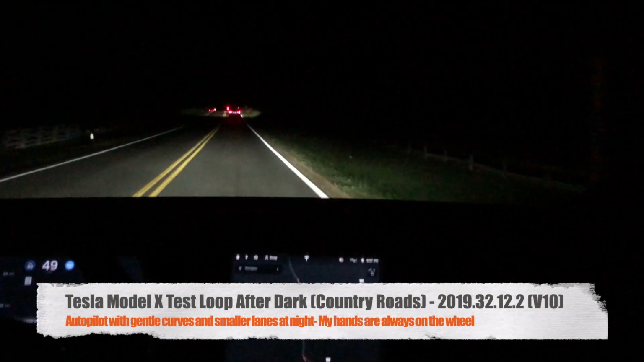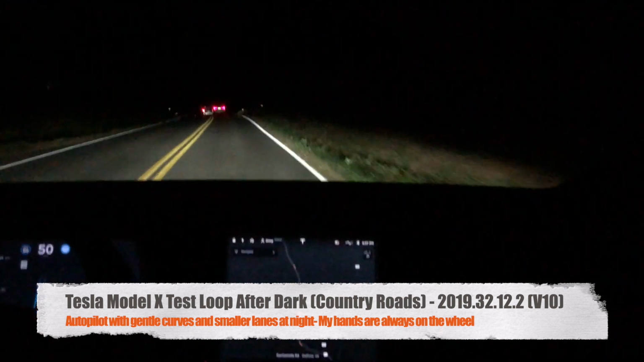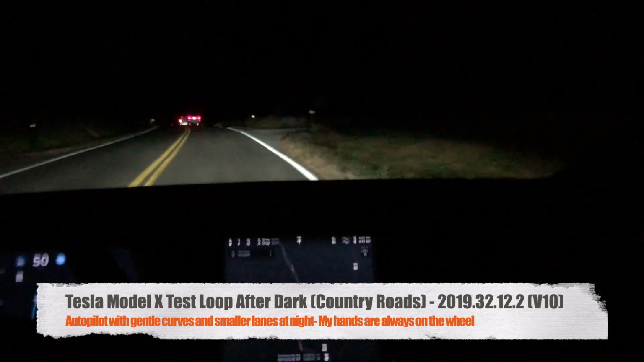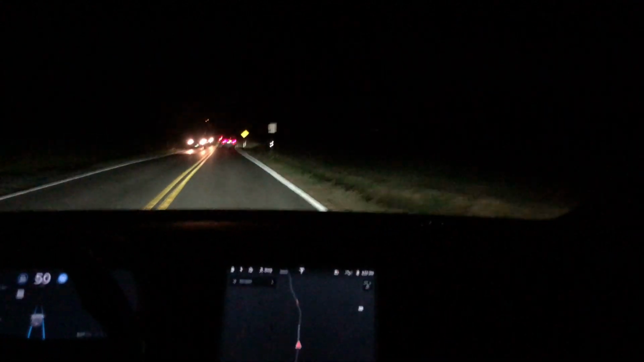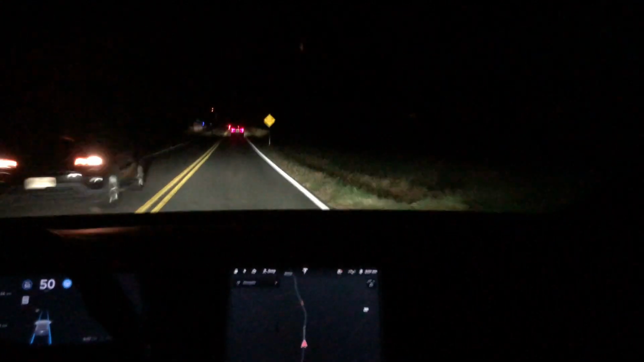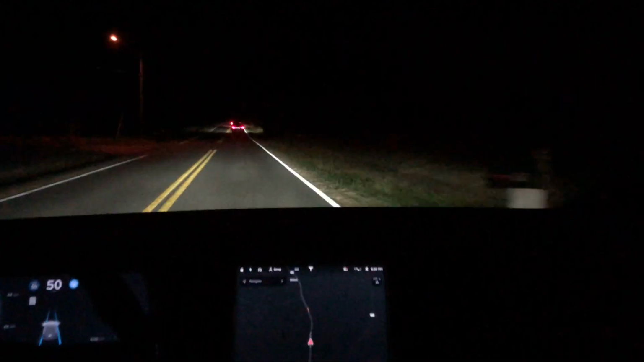I got a great suggestion to do the test loop at night from Ruben, so we will do our first test loop after dark. I'll apologize now for the blurry camera. Didn't do a real good job at night. As usual, we'll start off with country roads first.